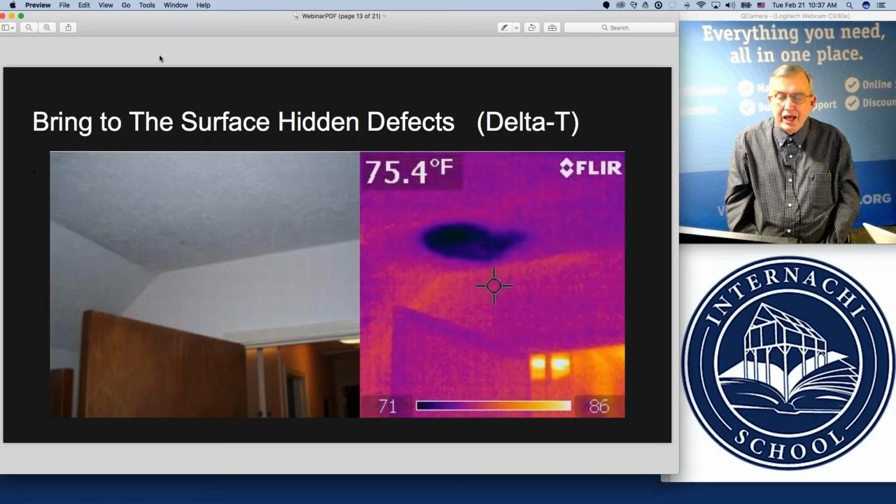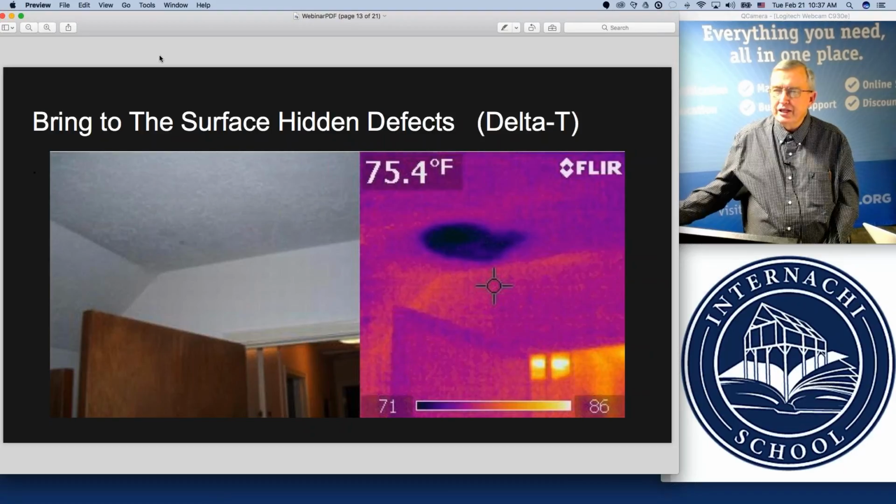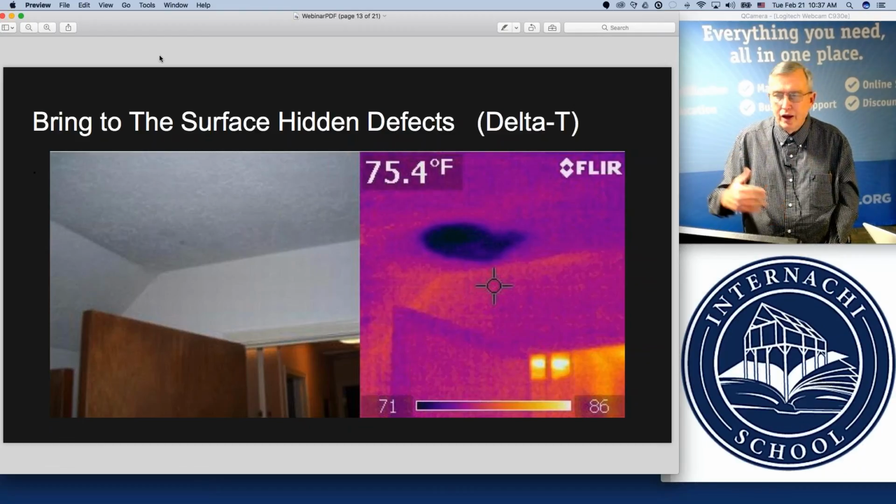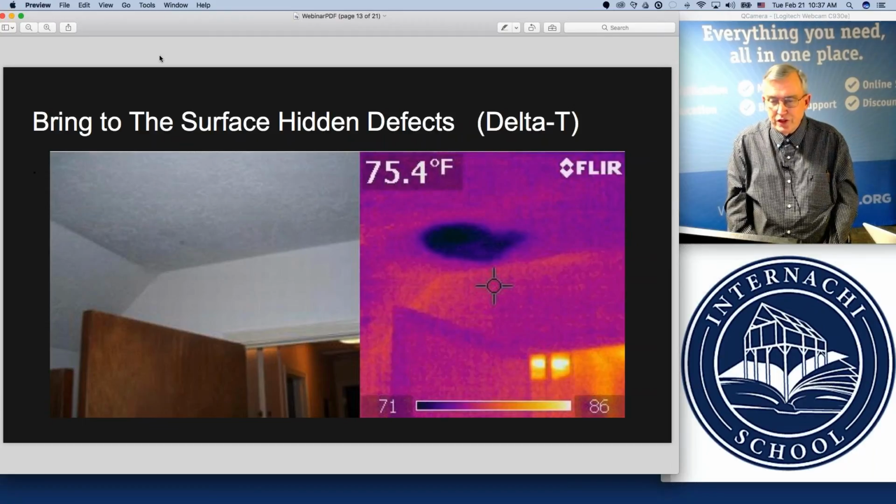Now, depending on how much moisture is there, it may have just rained 3 days ago. It may have rained and leaked into that area 7 to 10 days ago. The type of infrared camera that you buy and the level of sensitivity that it has will determine whether or not you can still pick up the images of hidden moisture within a 3 day window or within 7 to 10 days. So you need to know the difference so that you can prepare yourself adequately.